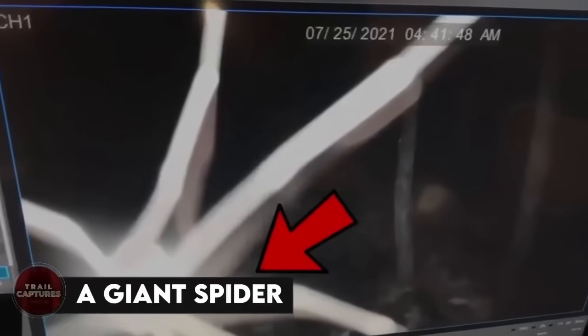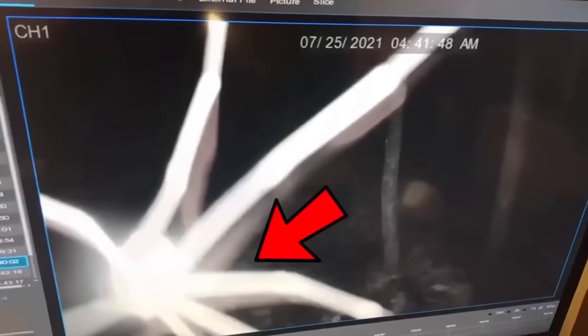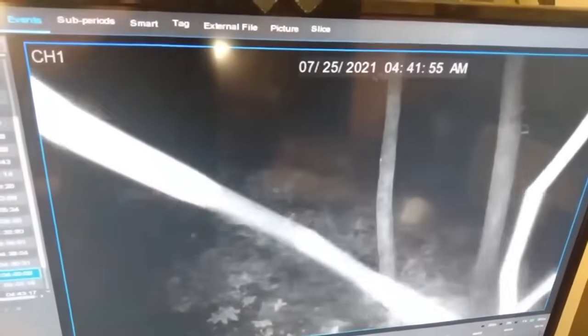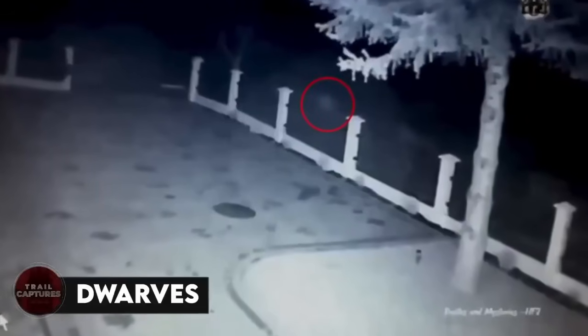A giant spider. Now, was it just a tiny spider looking so big due to being close to the trail cam? Or was it a really massive spider lurking in the depths of the woods? It's up to you what you think, but if you ask me, I'm never going into those woods with such long-legged creatures crawling everywhere.